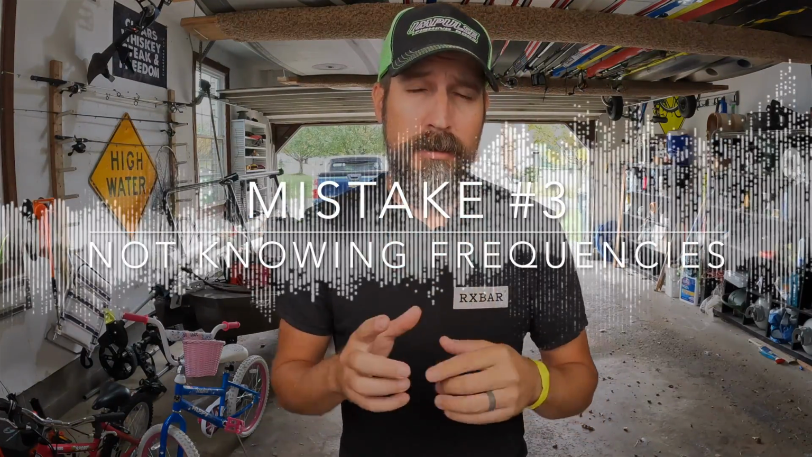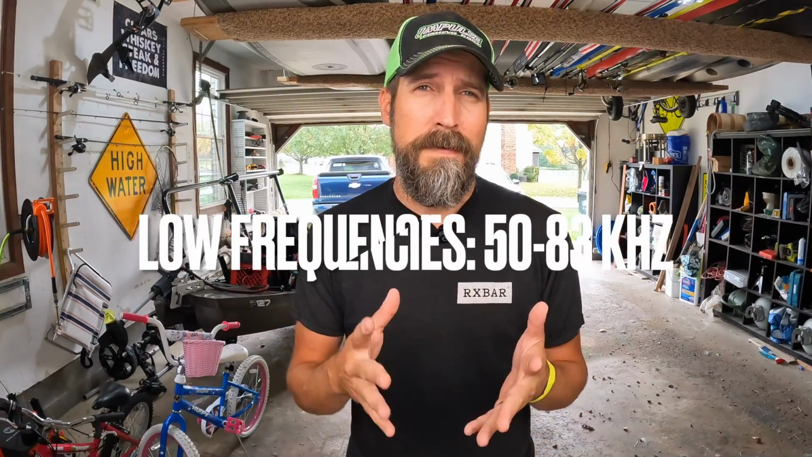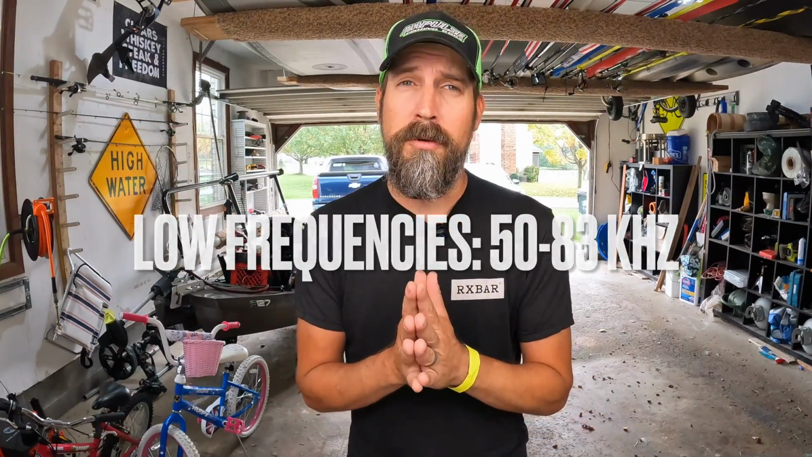Mistake number 2. So when it comes to frequencies, you really got to know what's best for the type of scenario you're fishing. So you got low frequencies and high frequencies. Your low frequency is going to be between 50 and 83 hertz. It's going to be really great for doing a wide range of view because you're going to get a lot more visibility, however, less detail.